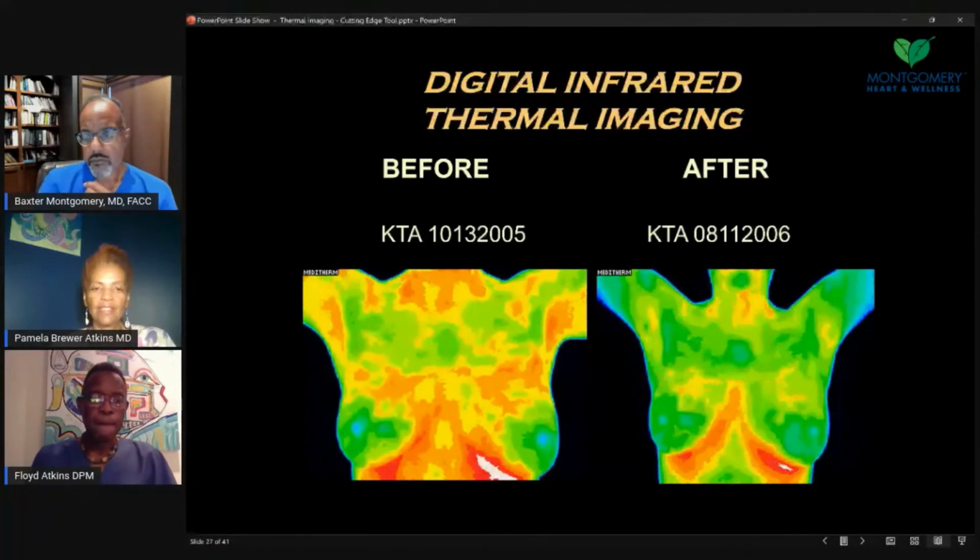This is just showing fibrocystic changes. On the left side you see the orange changes, bilateral and fairly symmetrical. This is more of a 5 or 6 week change with some estrogen dominance. And this is the person later with less estrogen dominance, after some intervention with diet and hormone balancing, things of that nature.